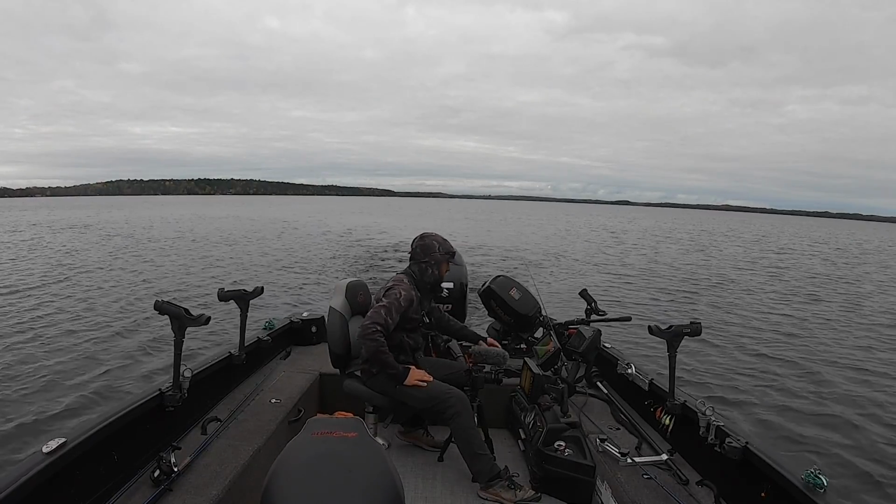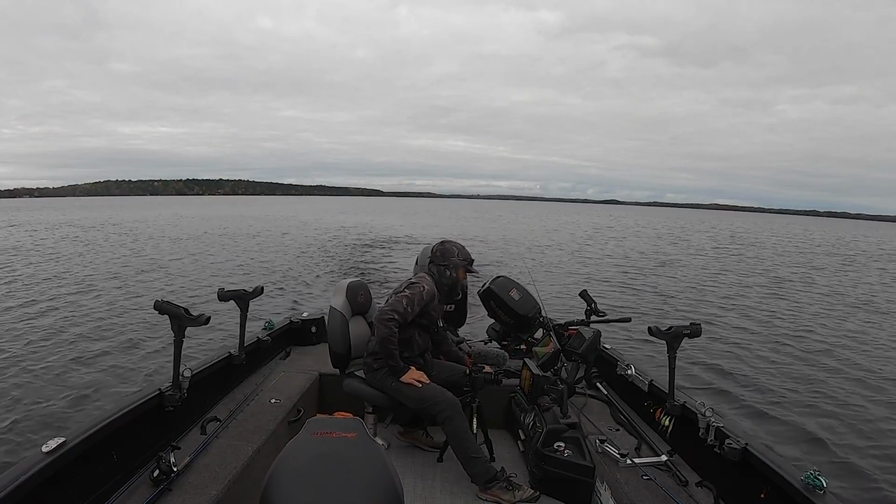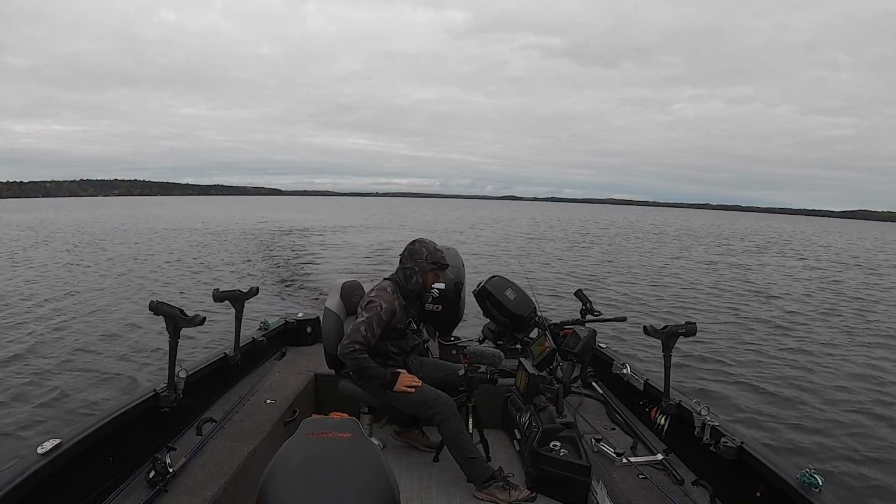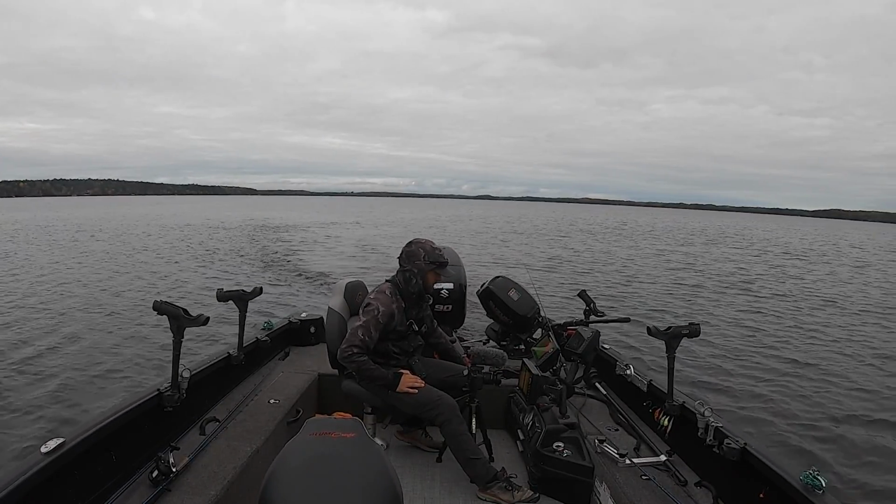Now, since we started this, it looks like we've covered about 300 feet of water. So now what I'm going to do is go shallow. We're just going to see if there's anything up really shallow.